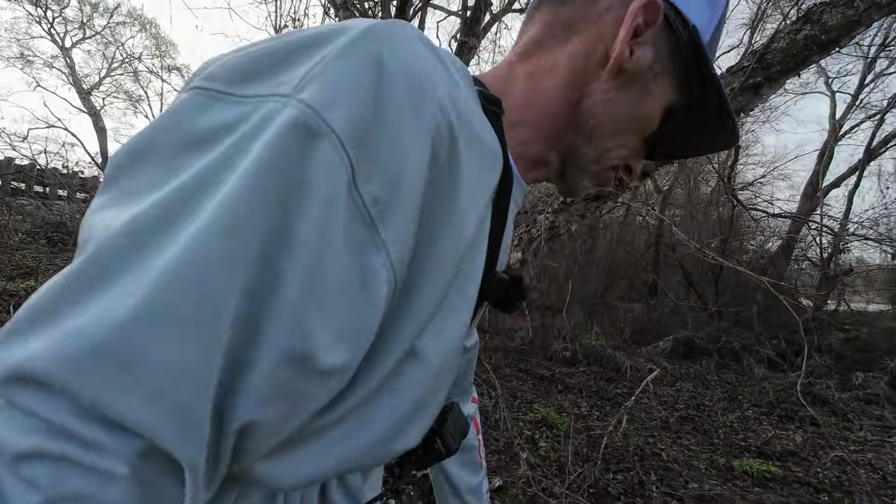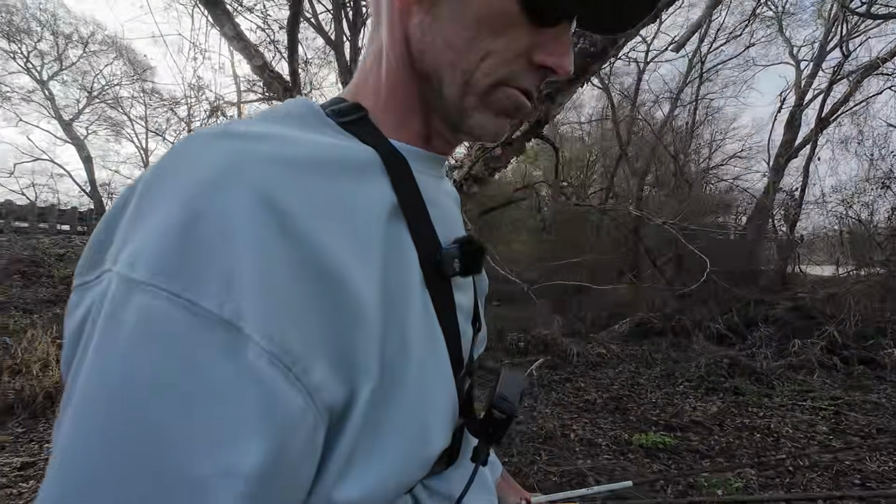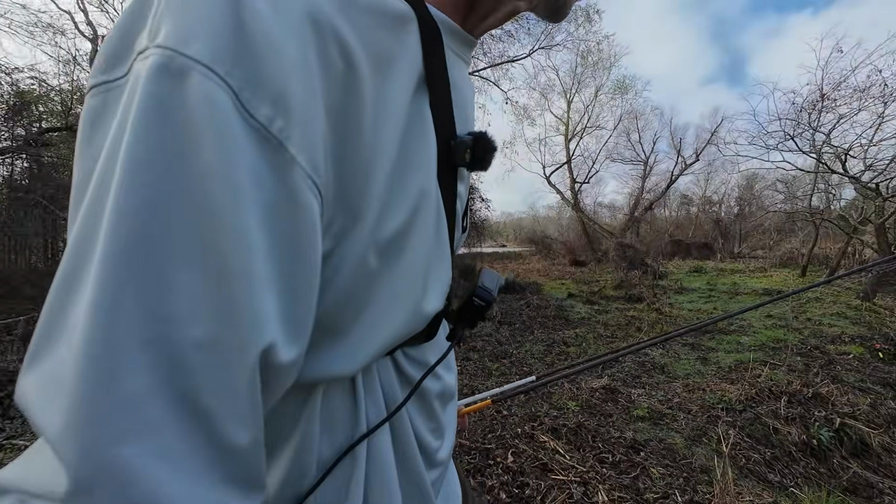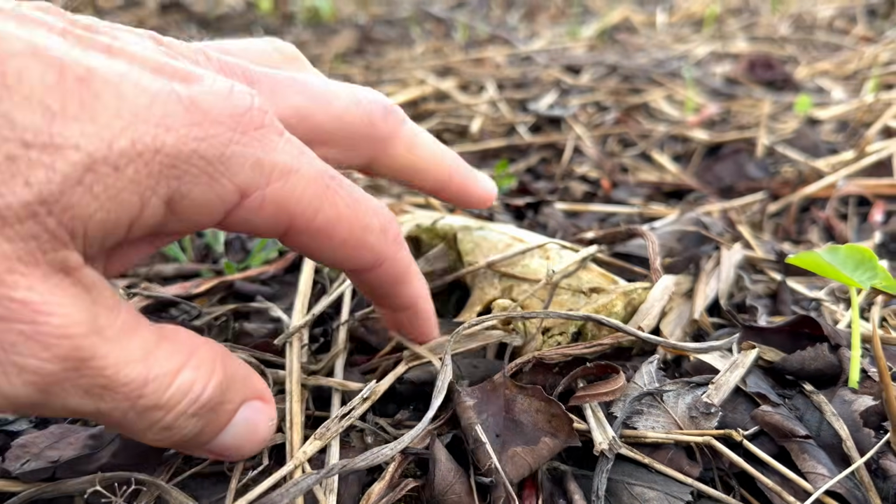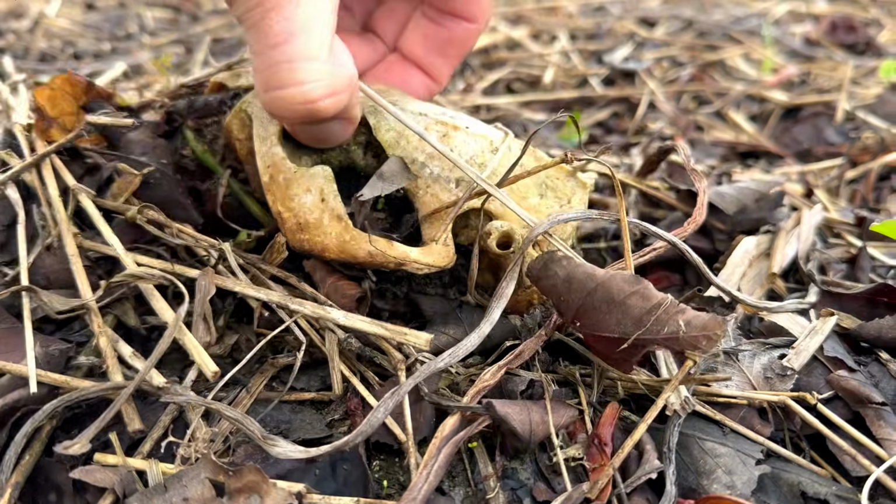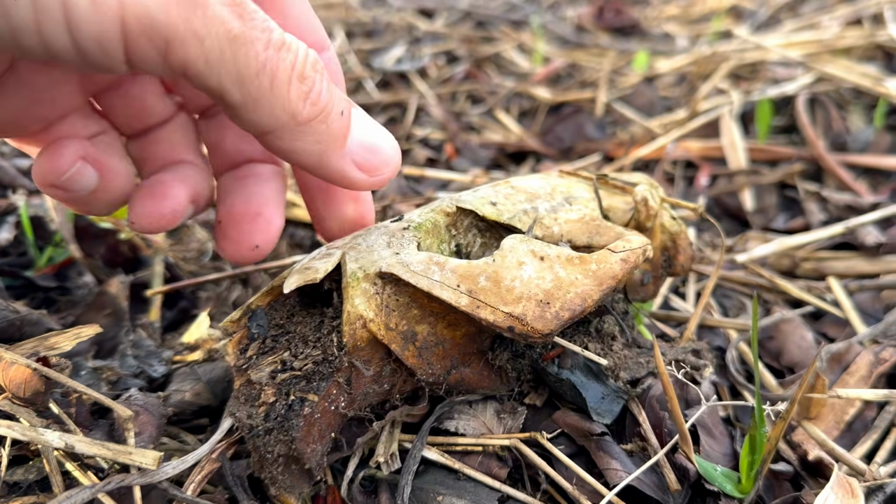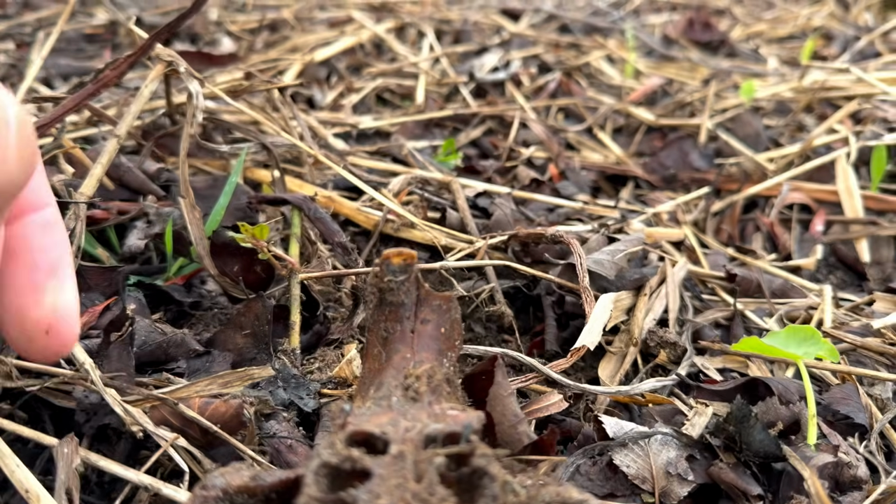Let's go down a little farther here. Everything looks so good, I want to fish all of it as I go. Make sure there's no snake eating our fish here. Not sure what kind of skull that is. Beaver, a nutria. Something. Looks like it got teeth, beaver teeth.